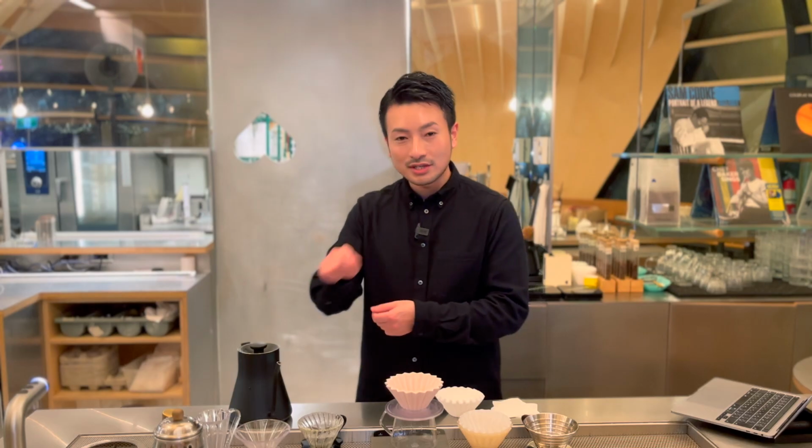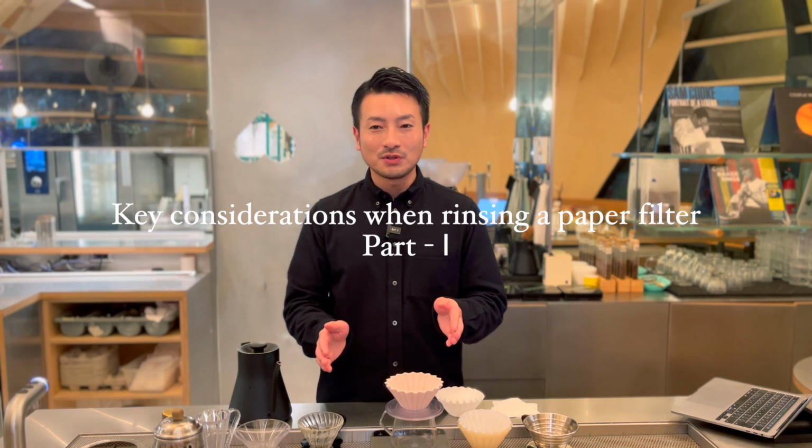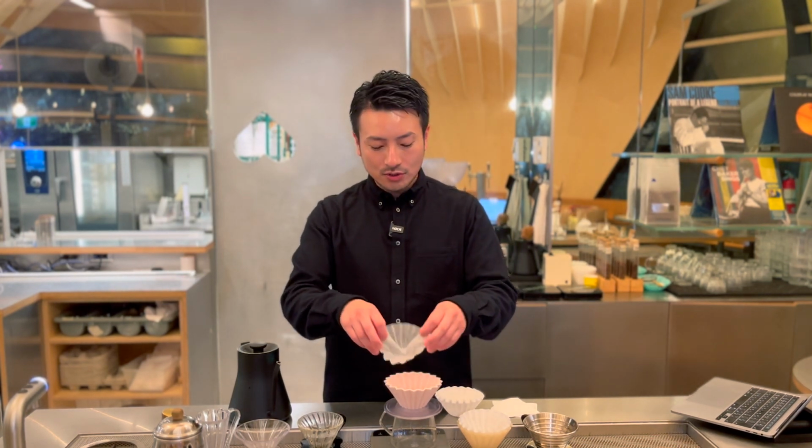A little extra effort goes a long way. Proper rinsing helps you get a cleaner, better tasting cup. It's a small step, but definitely worth trying. Alright, let's go over some important things to keep in mind when rinsing your paper filter.